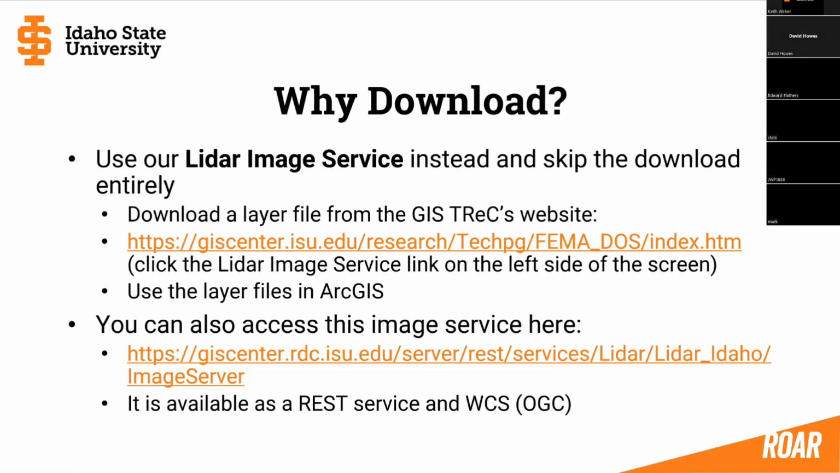Why download it all, you might say? Well, alternatively, you can simply use our LiDAR image service. It's a web image service instead of doing any downloading. What you can do is download a layer file from the GIS Treks website. That is the link, and you'll follow this right over here. You can then use those layer files in ArcGIS, or you can access the same image service by going to our server, our portal page, I should say. It is available, by the way, as a REST service as well as an OGC WCS service.